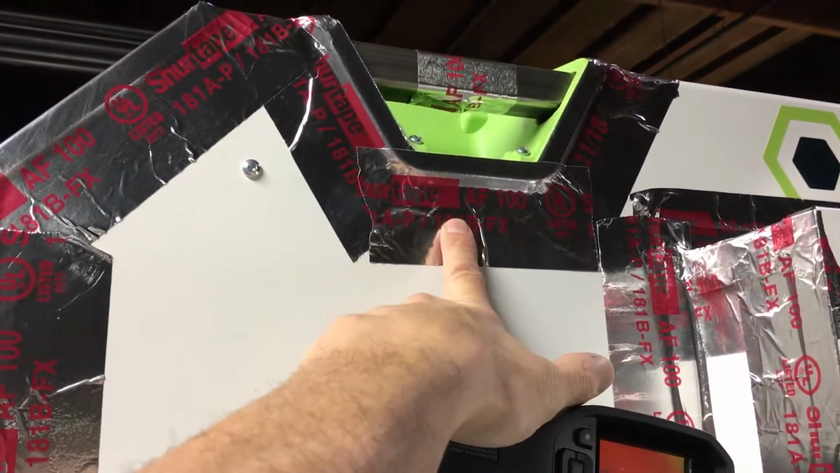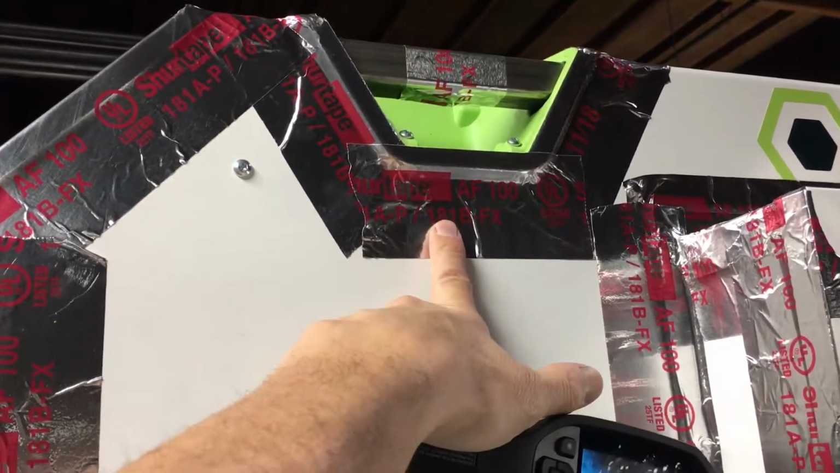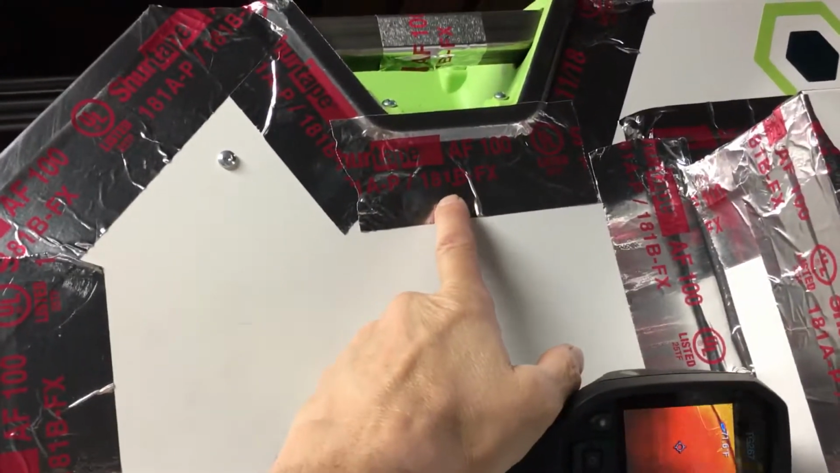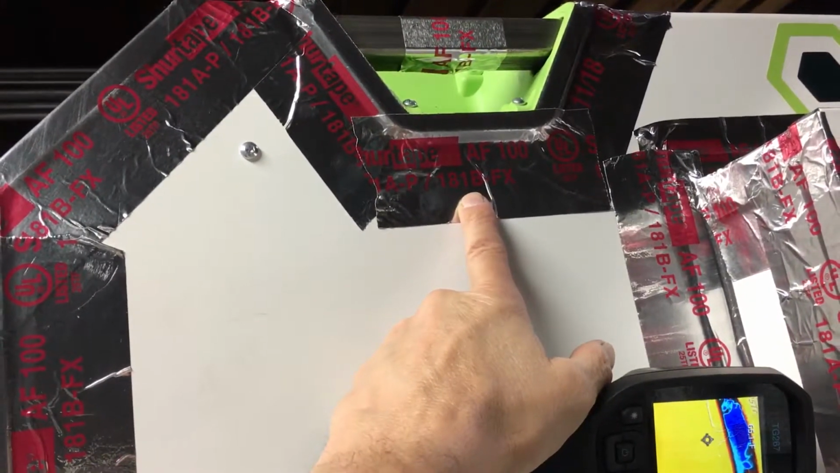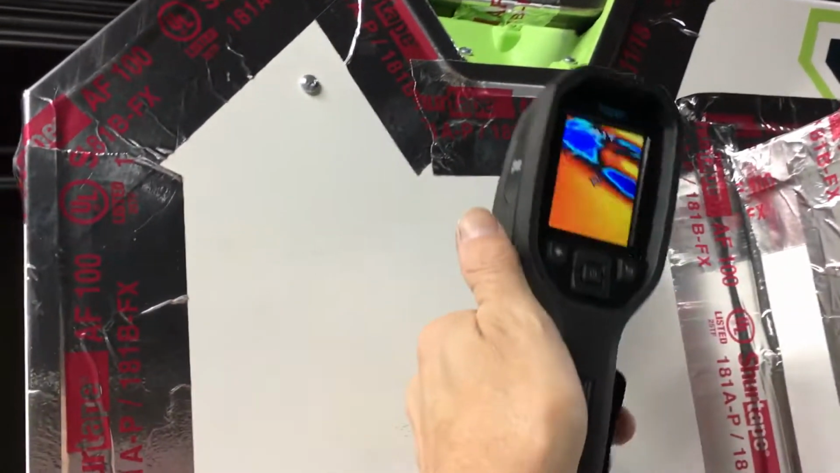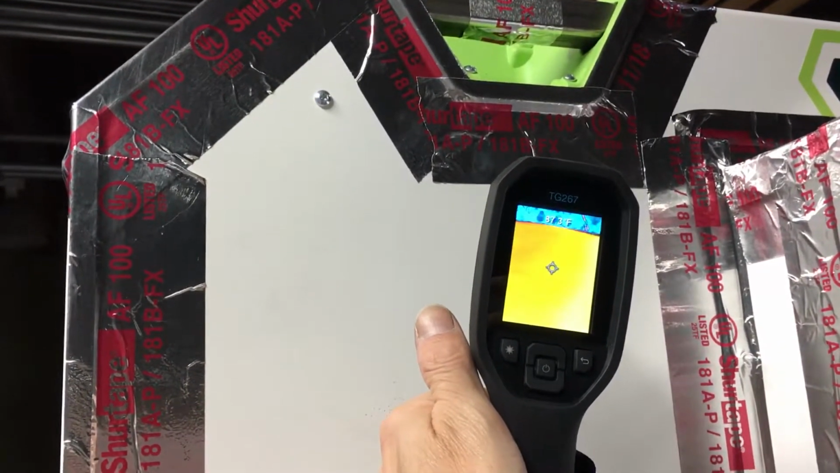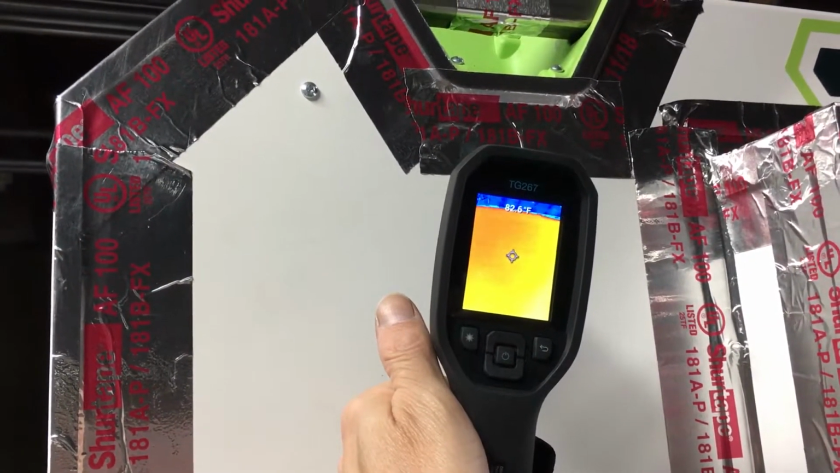That is reflective aluminum. Like condenser fins, like a shiny polished exhaust manifold, or aluminum. It doesn't even have to be shiny. It could be sandblasted white or just a normal metal finish. It'll throw you off like this. So right there, it's saying I'm 65, 60 degrees. And this is the true temperature right there, 80 some degrees, like that.